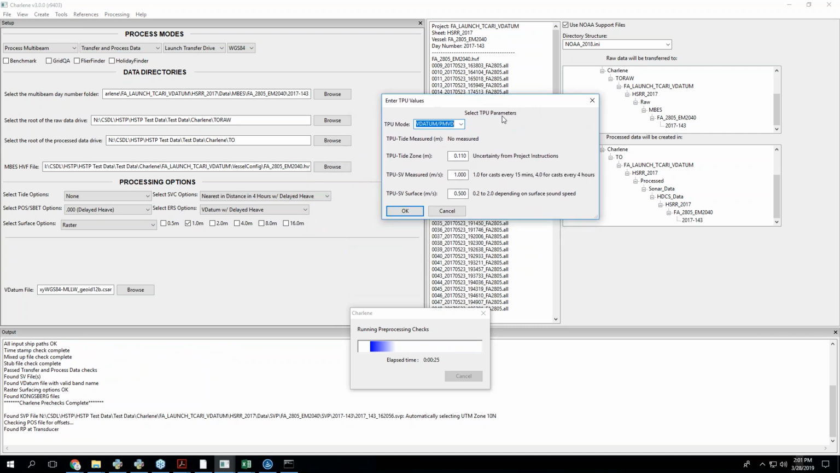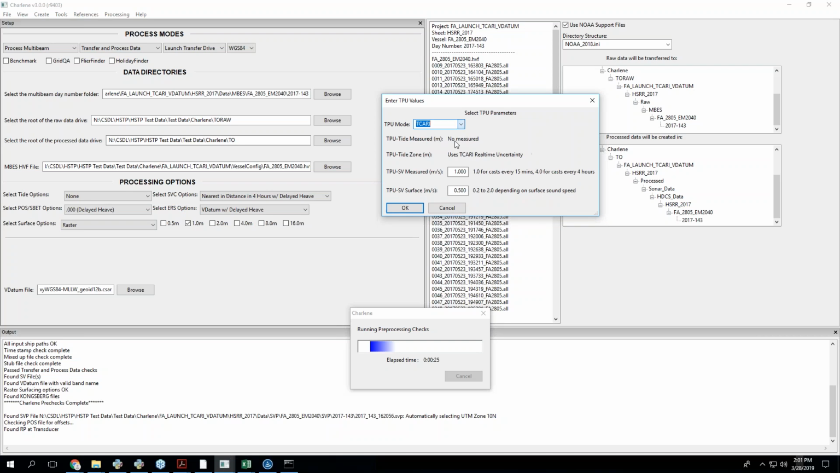Yeah, so the TPU dialog, maybe worth a little bit more explaining, because I breezed through this. So the vdatum one, time measured is none because you're not. I sort of talked about this one, but take the Takari one for instance. You would put 0 here ordinarily, and I'm not giving you the option to put anything in because I know that it has to be 0. So that's why these are 0, and then your sound velocity stuff basically always stays the same.